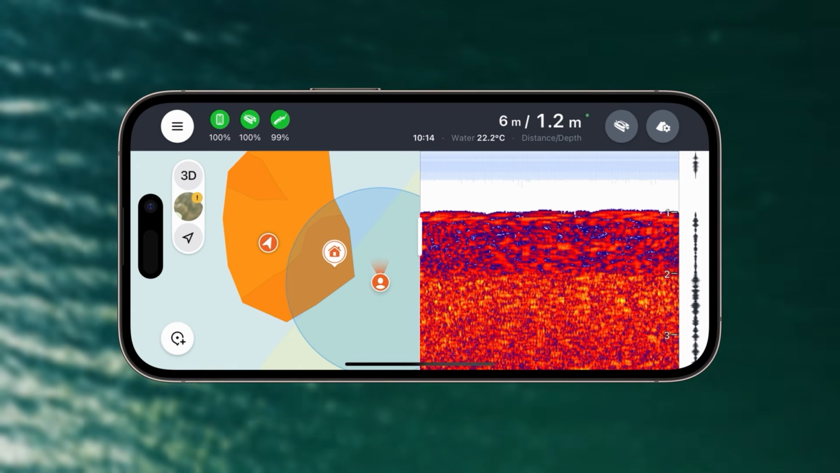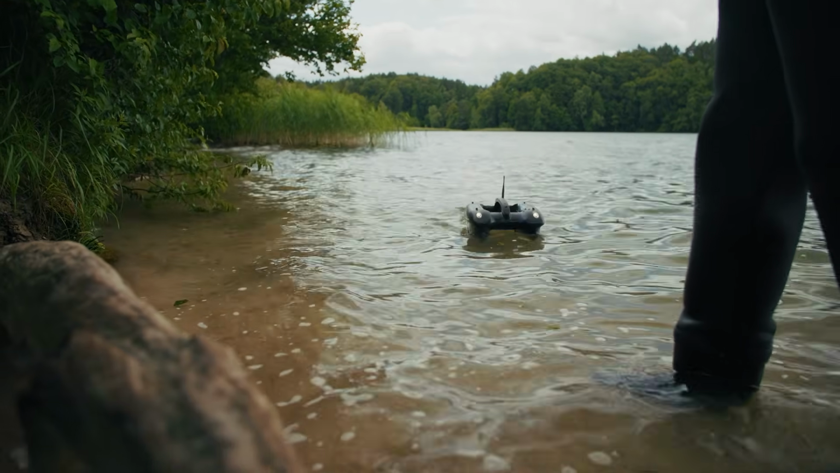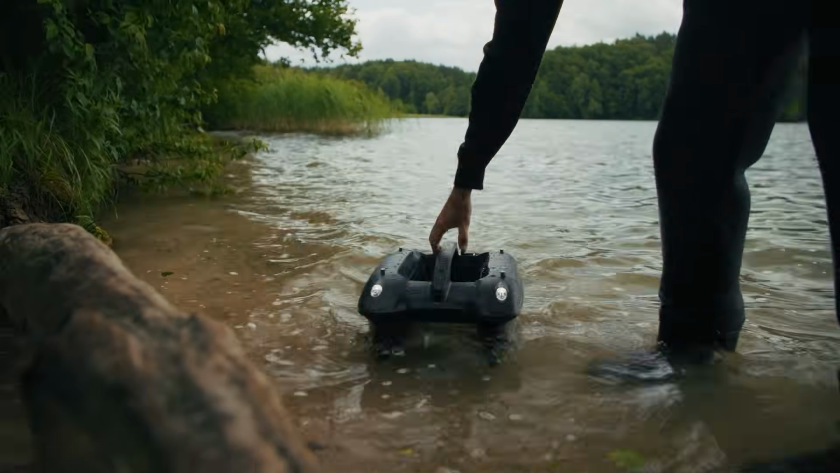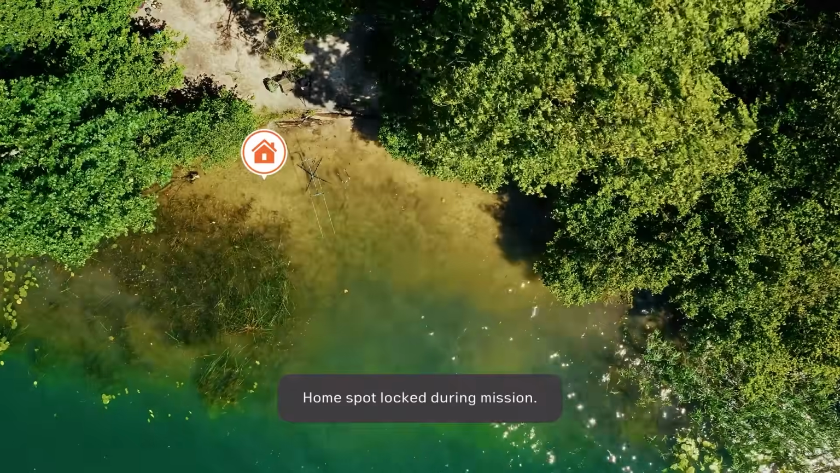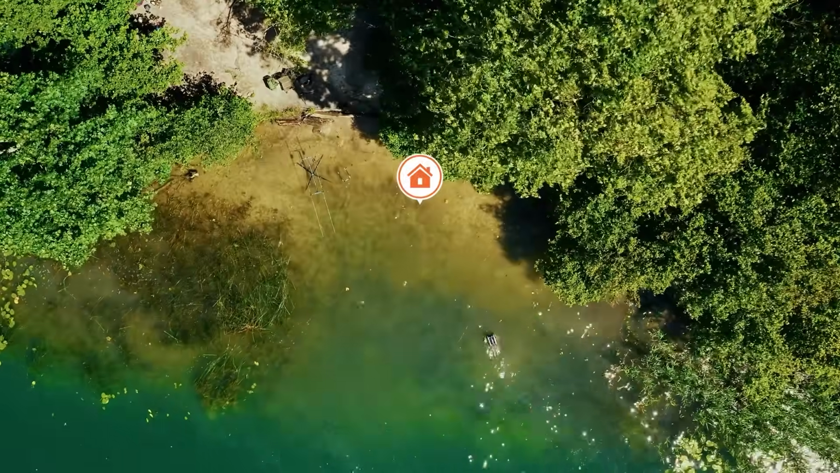by clicking on the home point icon, so your boat can return to a more convenient spot, like where you're currently standing or an easier pickup location. Change the home point after the Quest has finished its mission or when you are navigating it manually.